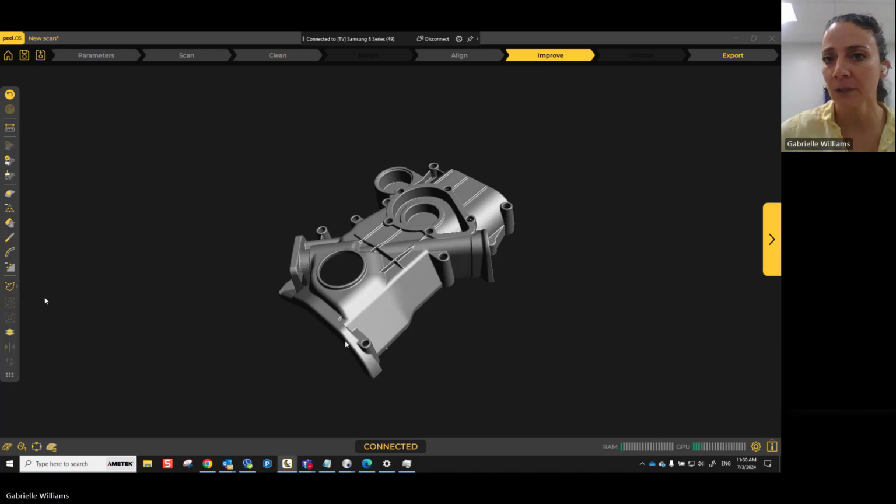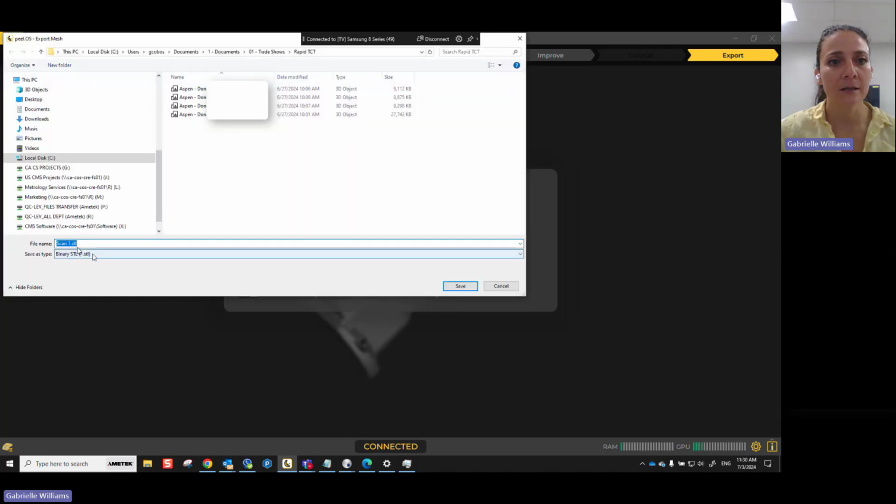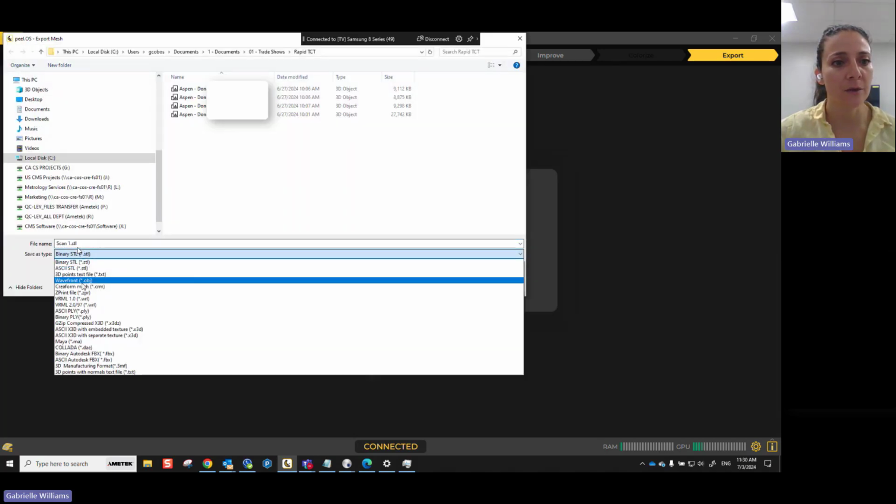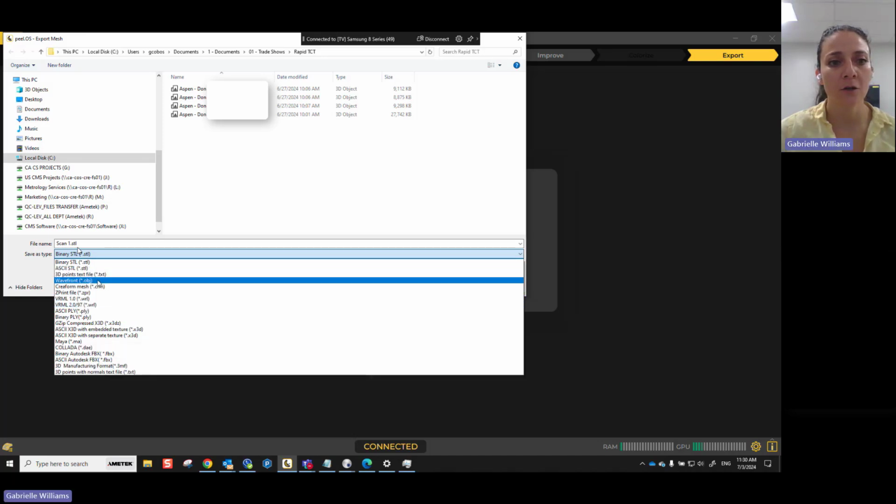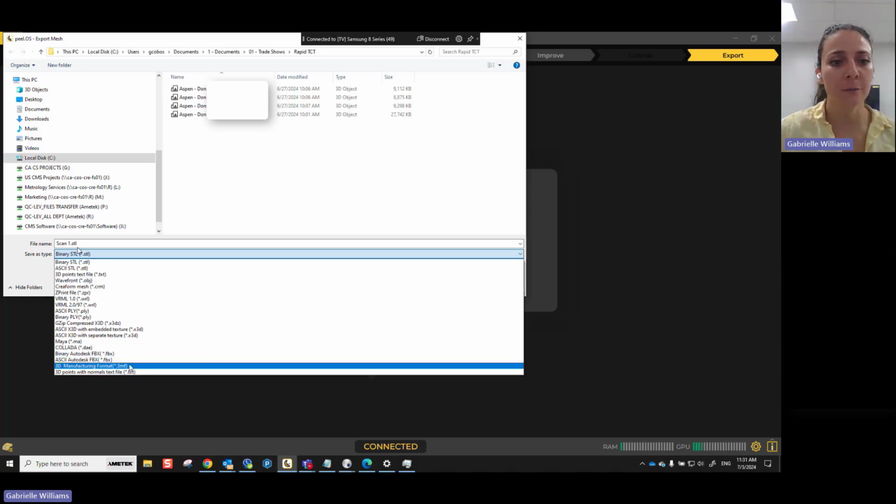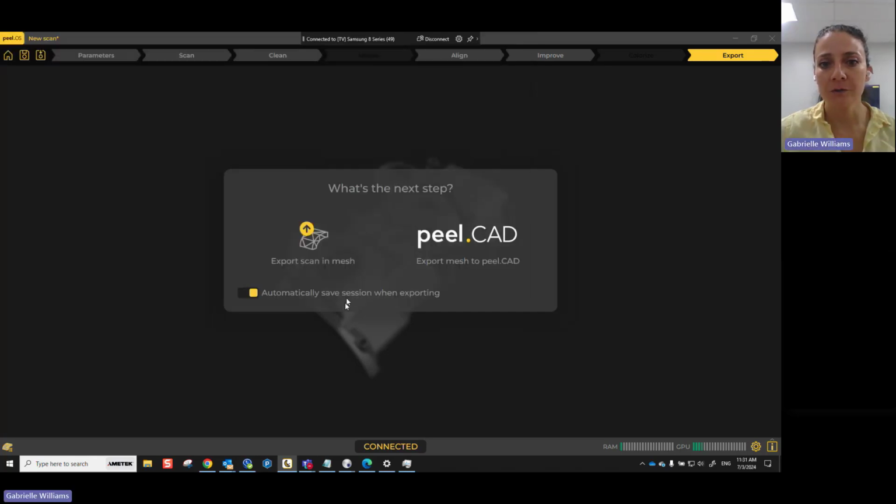Okay, so once you're done there, you can save your mesh, and then this can be saved as an STL or as some other format type. Typical ones are STLs, OBJs if you scanned in color, and then 3MF is fun to put in a PowerPoint, so you can rotate things on your presentation.